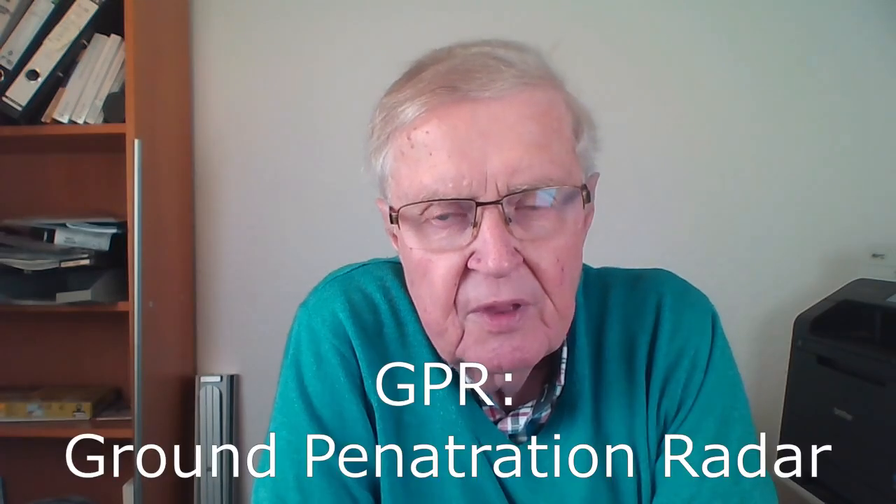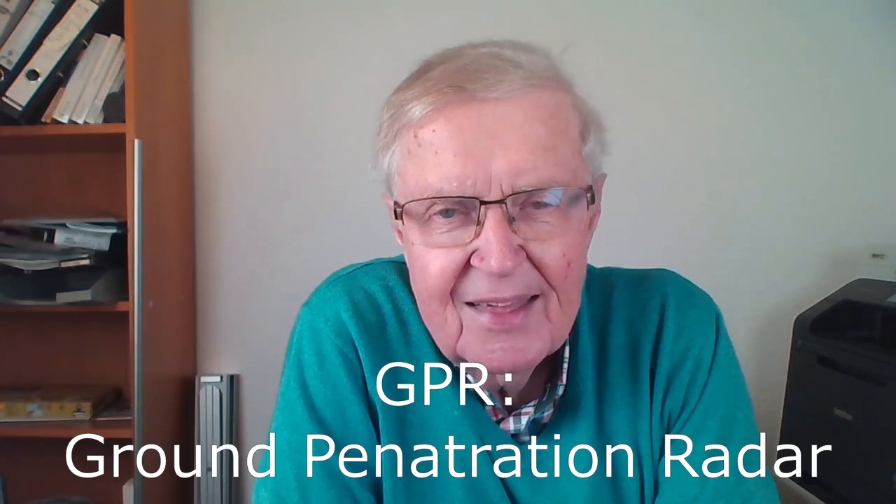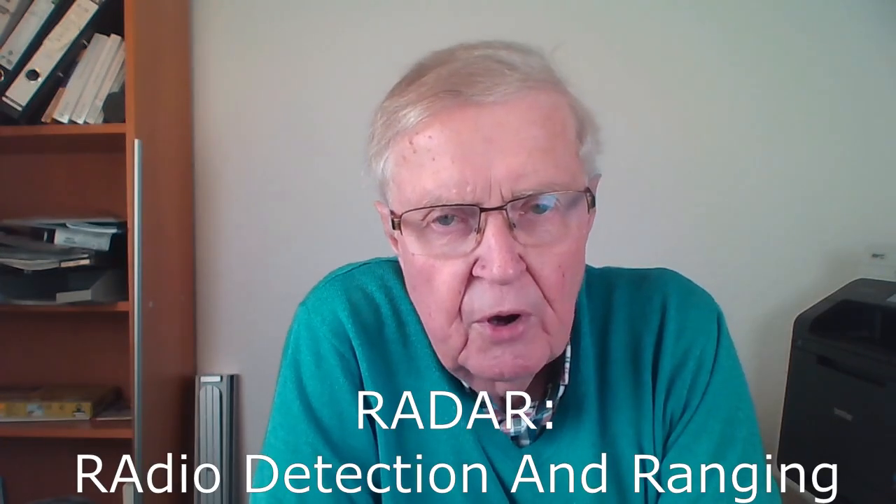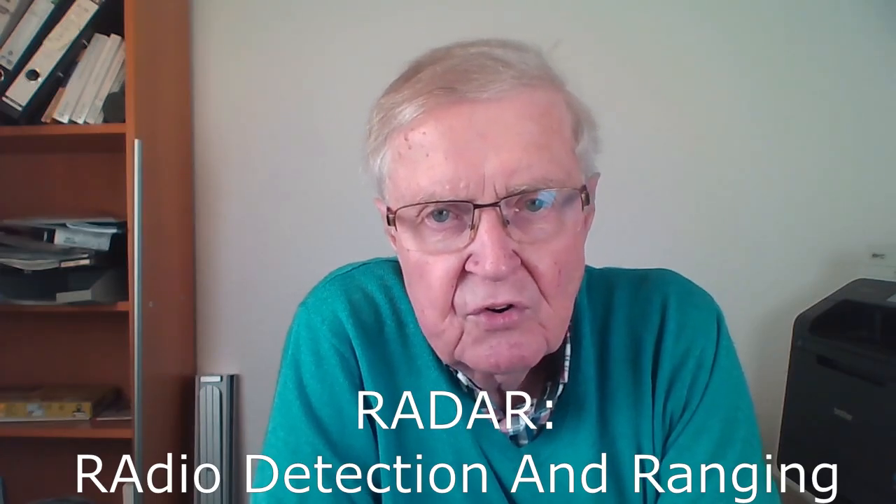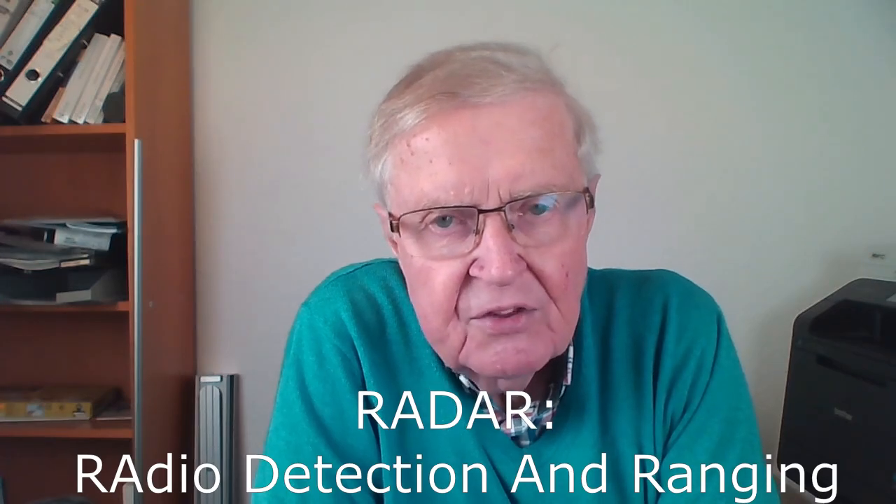The lower part of the microwave frequency spectrum is used by ground penetration radar, GPR. According to the wording, it is intended to scan the ground and search for hidden parts in the soil. One special application is the detection of landmines.